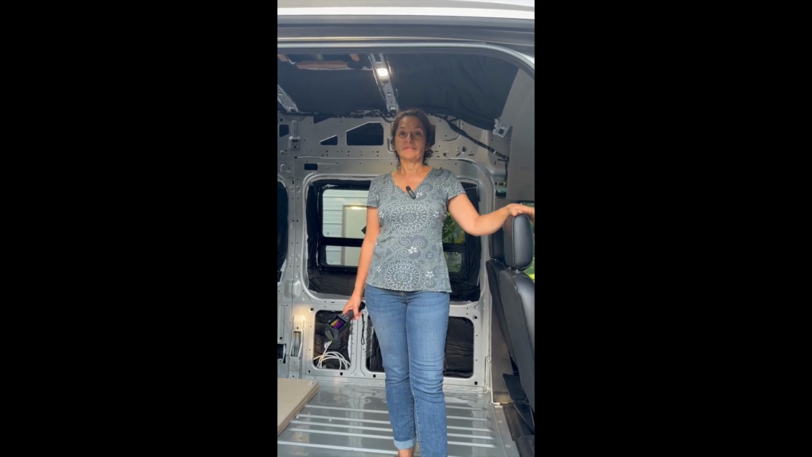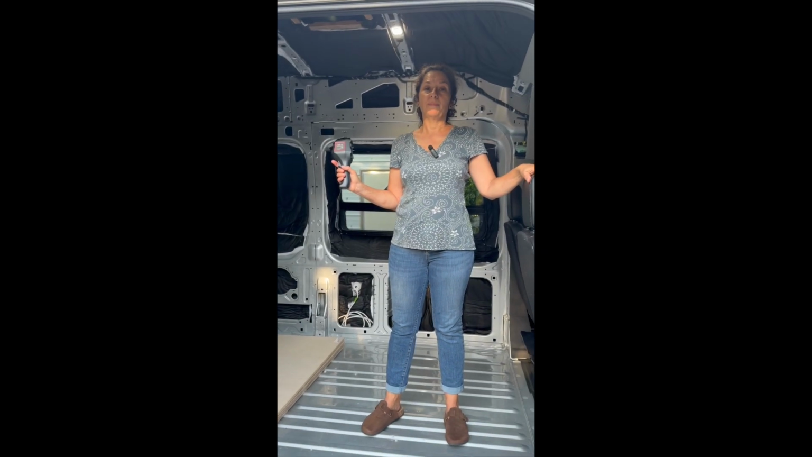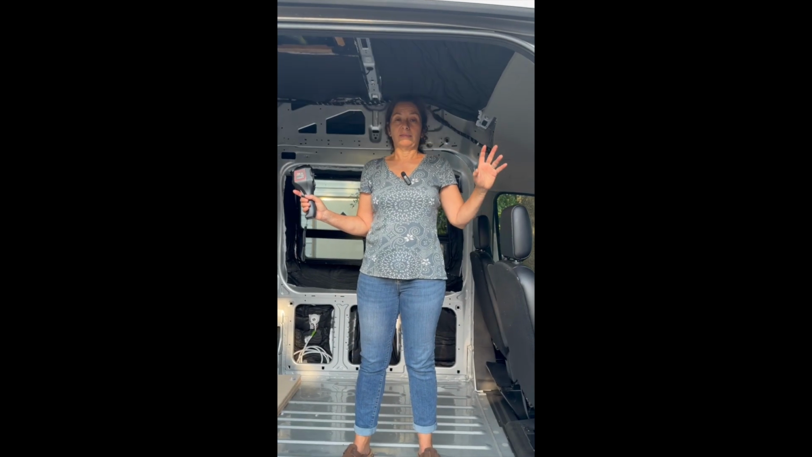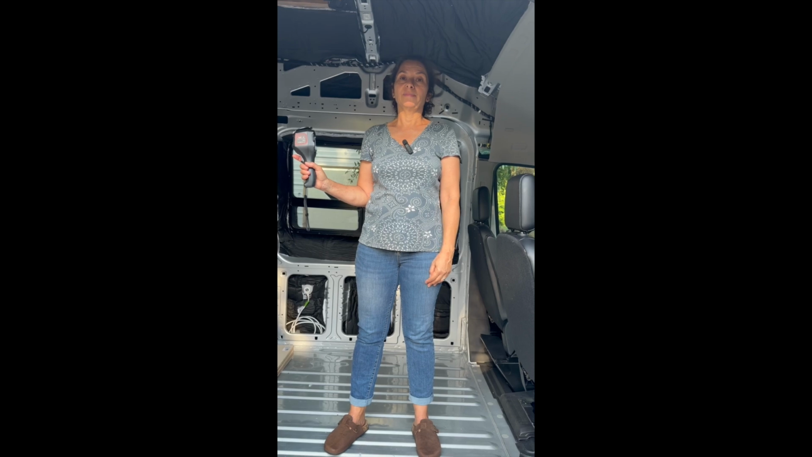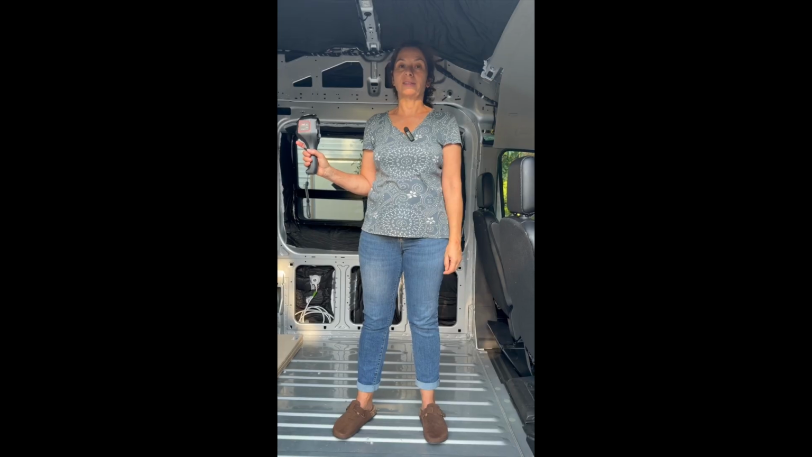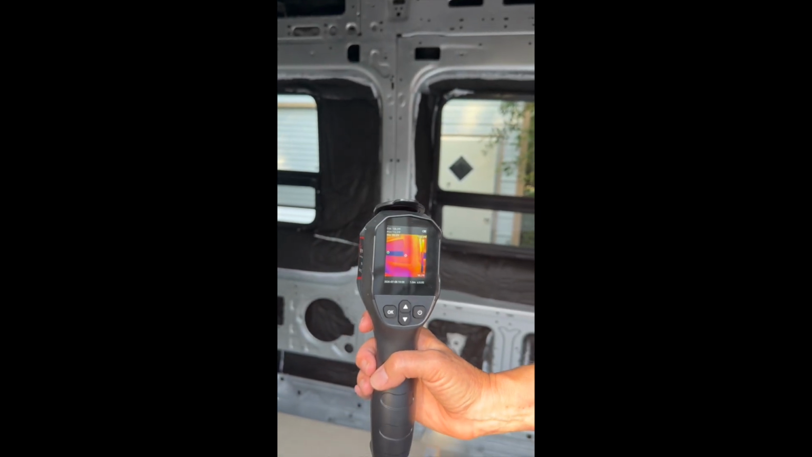And lo and behold, we got the camera, we checked the van, and sure enough, there's quite a few spots where we missed putting insulation in little nooks and crannies. Some of those, I'm not 100% sure that we will be able to reach and basically make the van perfect, but we've already started improving the situation a little bit and shoving as much insulation in as we can. So this is the little device that we got the other day,